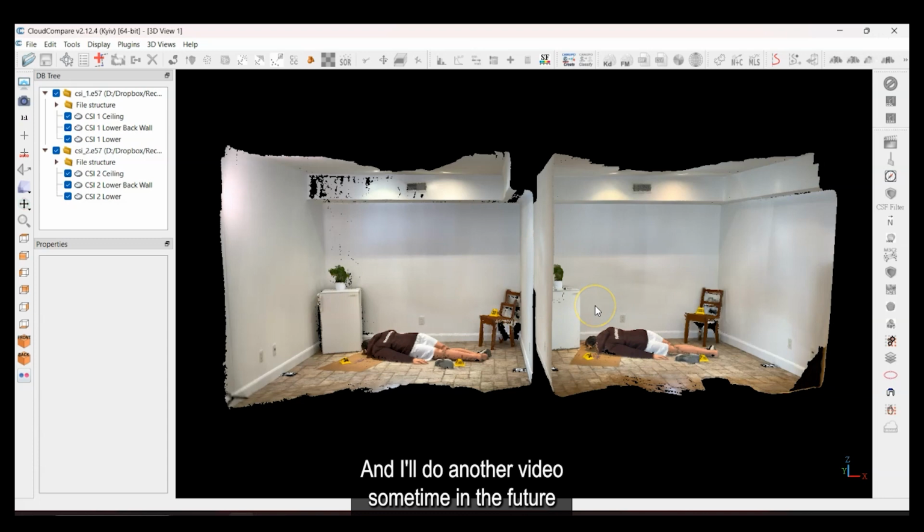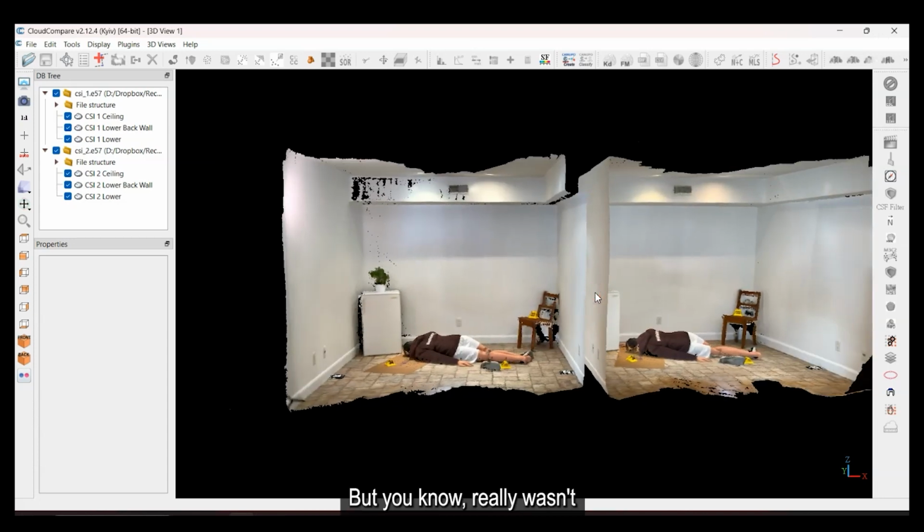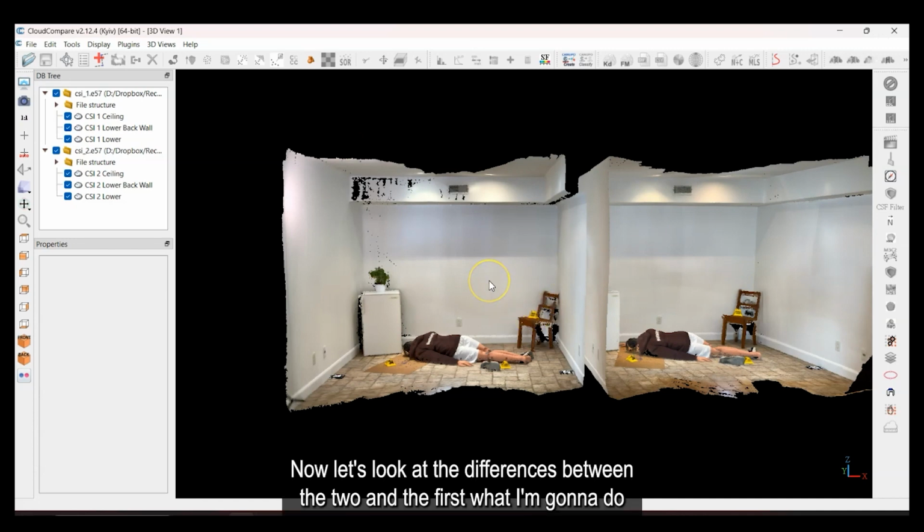And I'll do another video sometime in the future talking more about lighting solutions. But really, it wasn't all that necessary in this one. But I thought it was kind of fun to try. Now, let's look at the differences between the two.